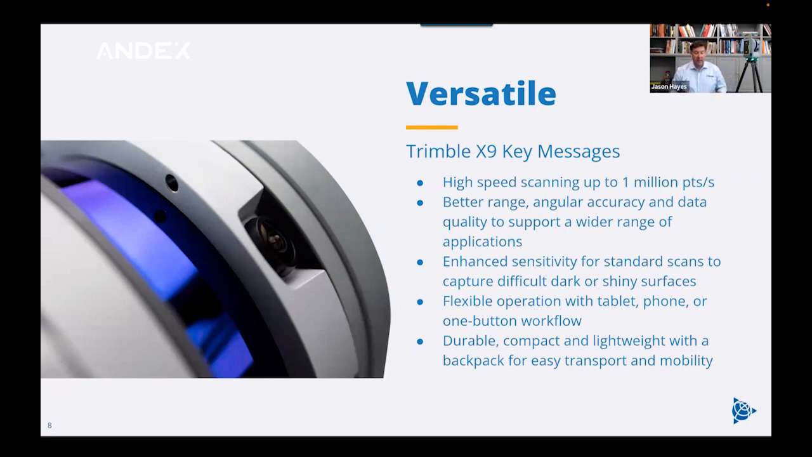Also, this instrument has enhanced sensitivity. So with the Trimble X7, there's a special mode that allows you to go in and increase the sensitivity for dark or shiny objects. With the Trimble X9, that's just built into all of the scans. So if you're scanning these dark or shiny objects, which would normally just be very hard to capture, the scanner is going to pick those up much better.